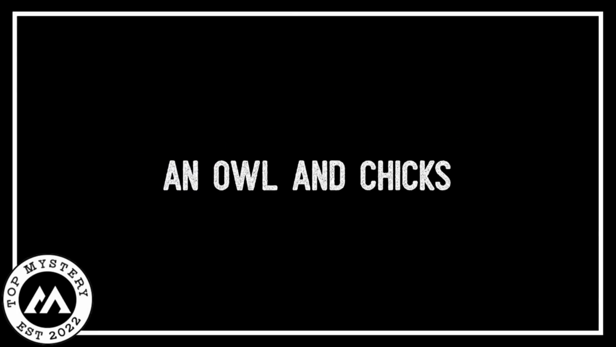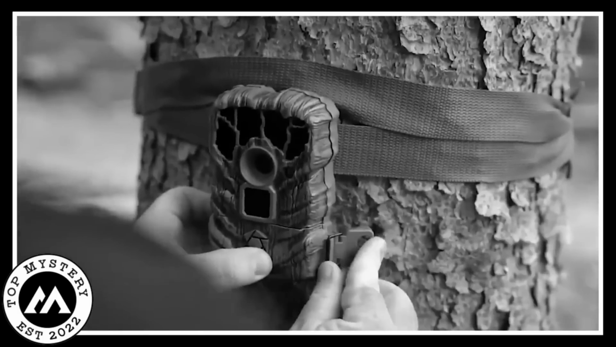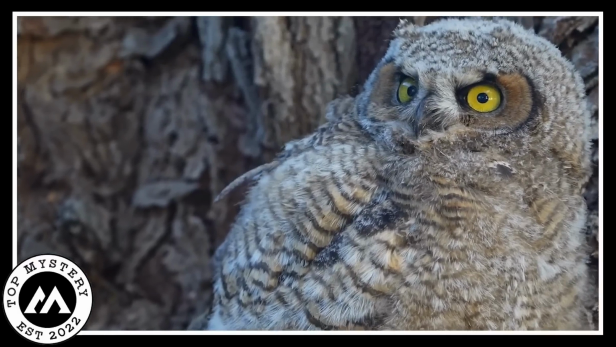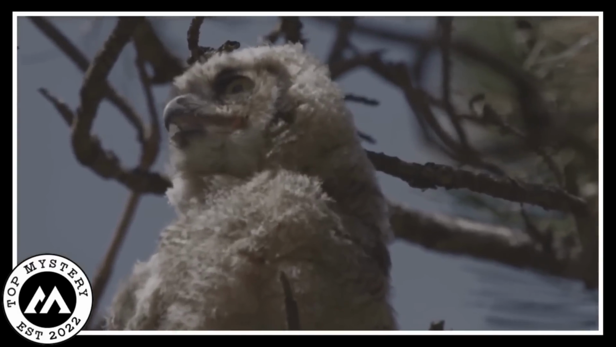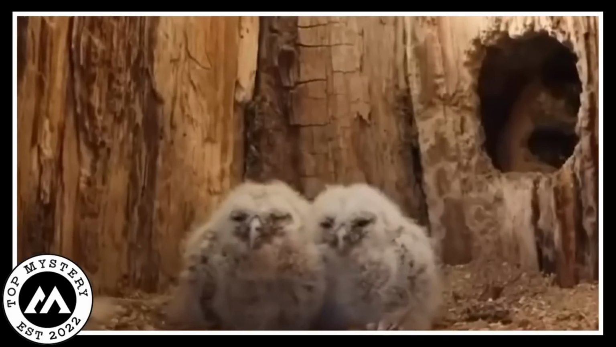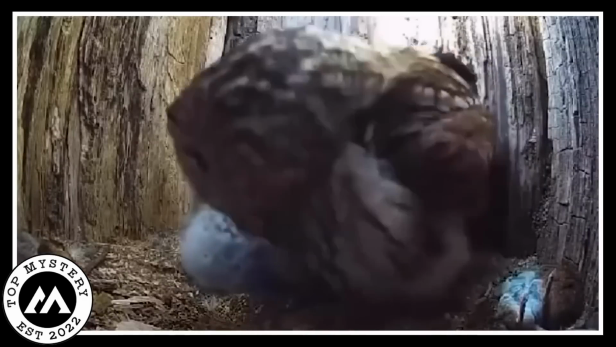An owl and chicks. A special trail camera caught something amazing in the woods. The camera saw a wise old owl who has been trying to start a family for 2 whole years. Every year she built a nest, but something went wrong, and she was left with an empty heart. One day when the owl was down, kind humans placed 2 saved chicks in her nest. When she returned, she discovered the chicks and a magical thing happened.